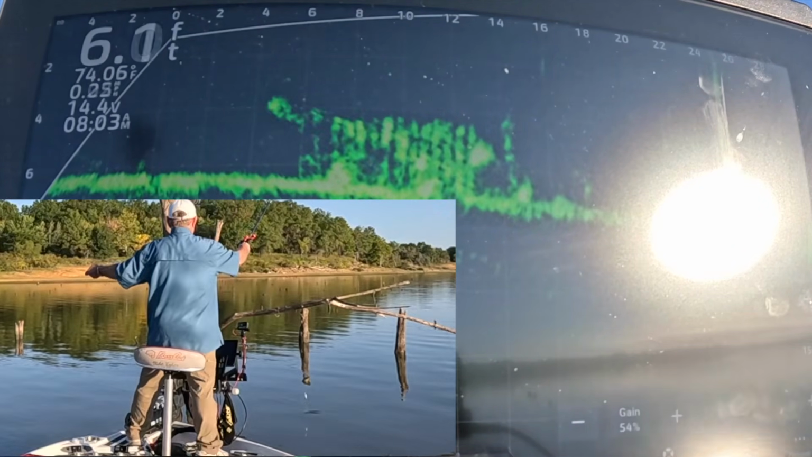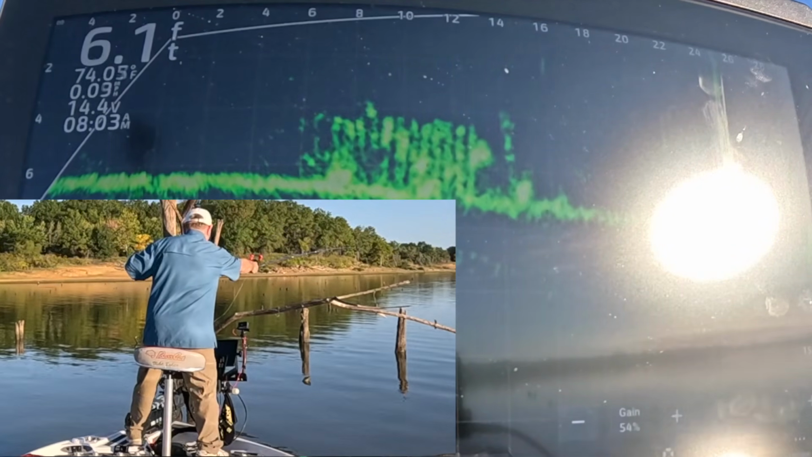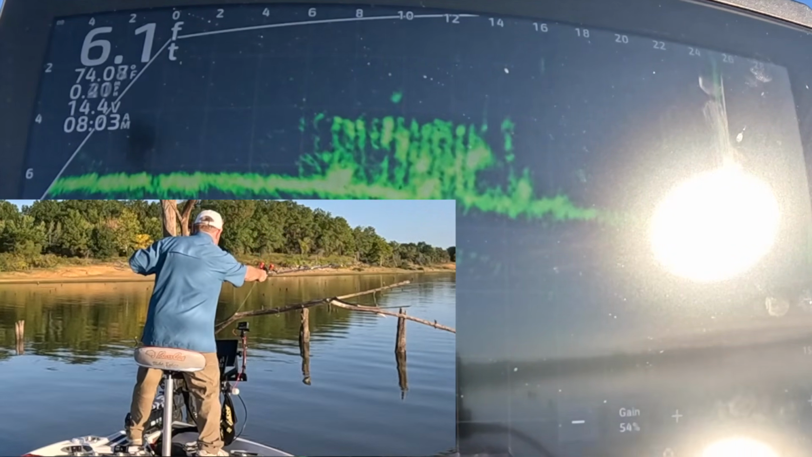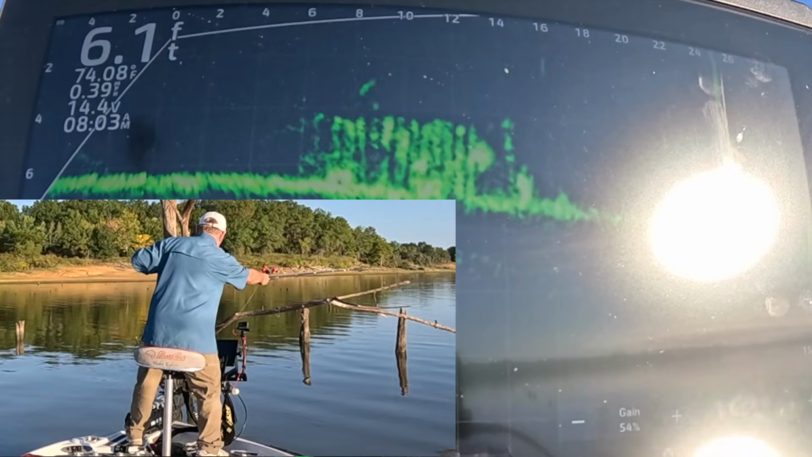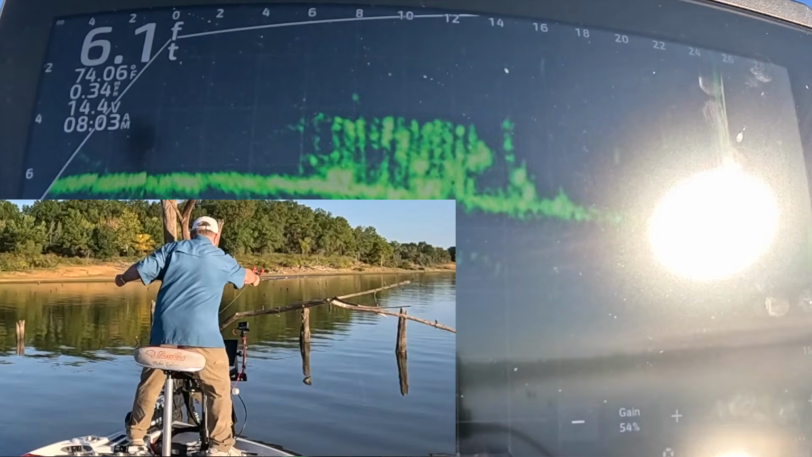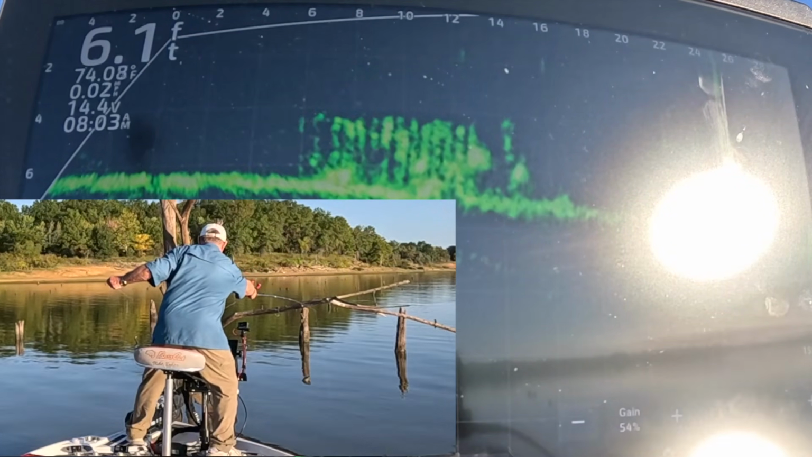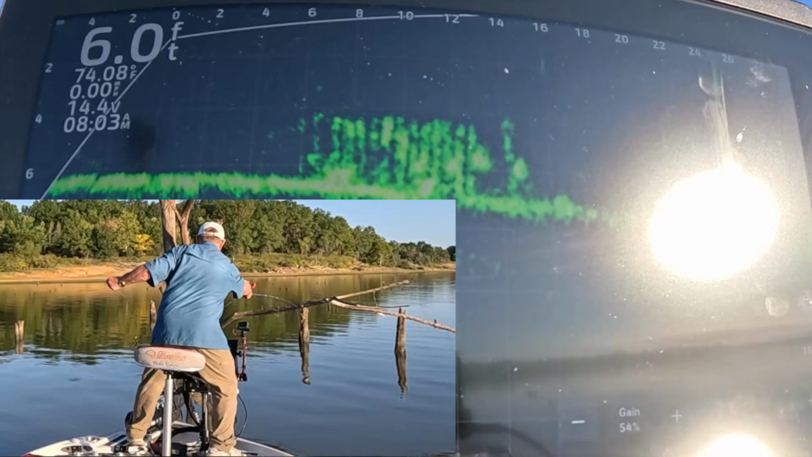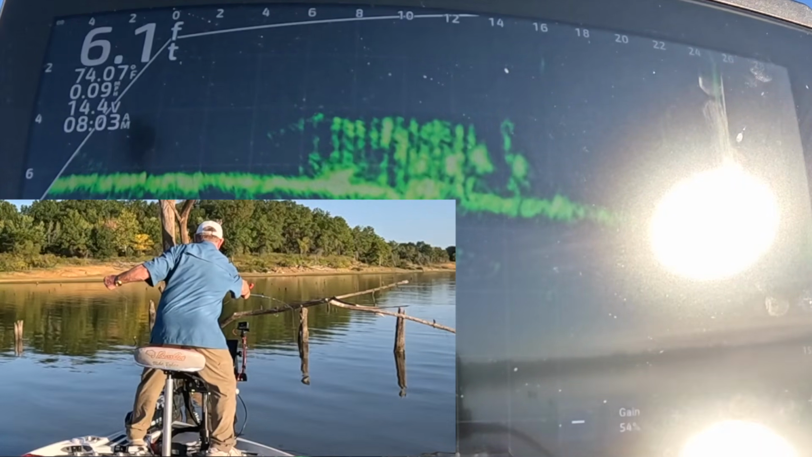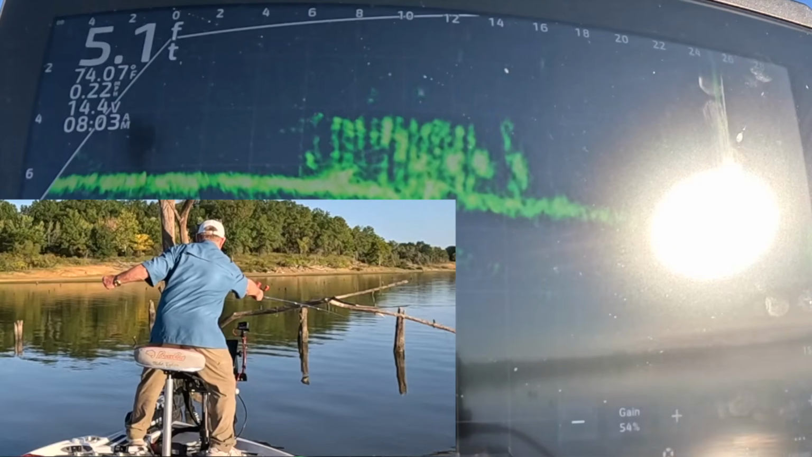How come they're always right out there where I can't hardly reach them? Oh, I can't hardly get to him. Come on, man.